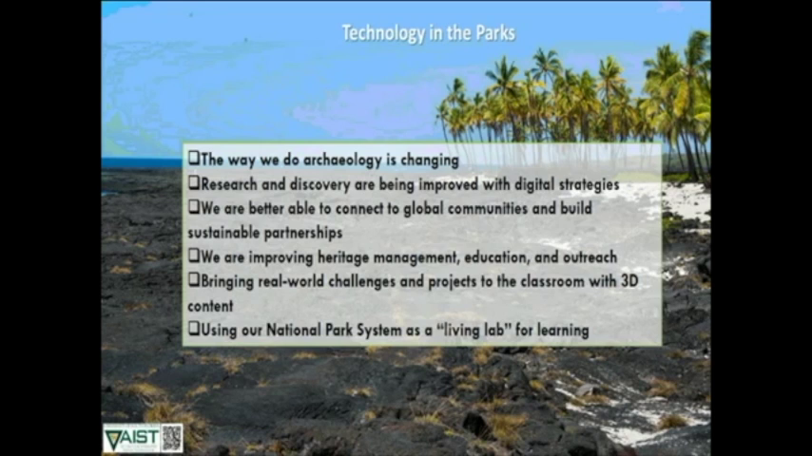We're really improving things like management, education, and outreach potential. And what's interesting is we're able to take those very same projects and showcase the National Park System in the classroom as a living lab and get students really excited and interested in the Park Service and in our nation's parks, and present a way for them to develop their own research and interests relating to a real-world challenge or project.